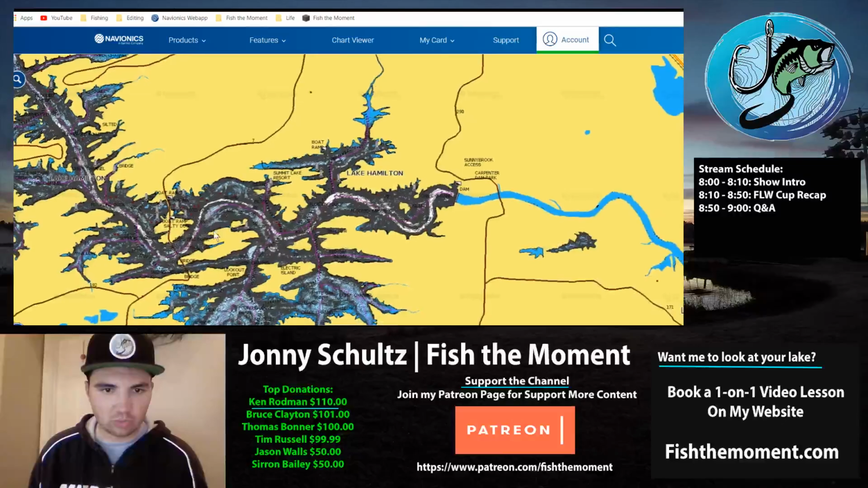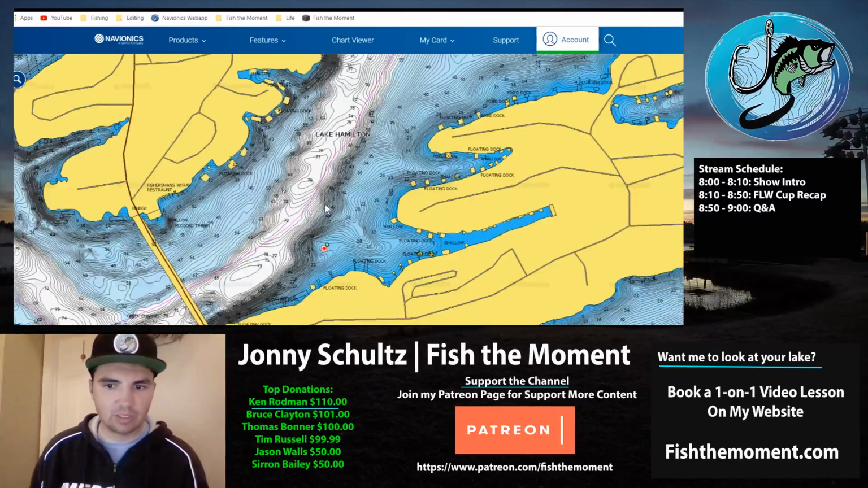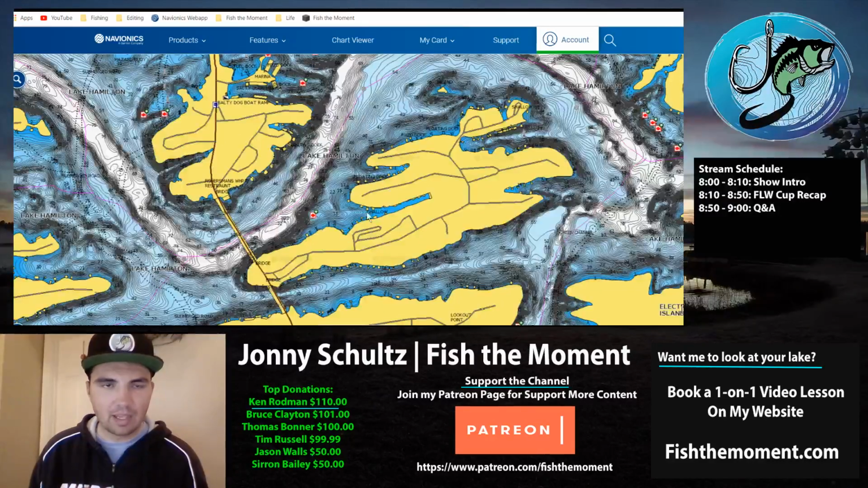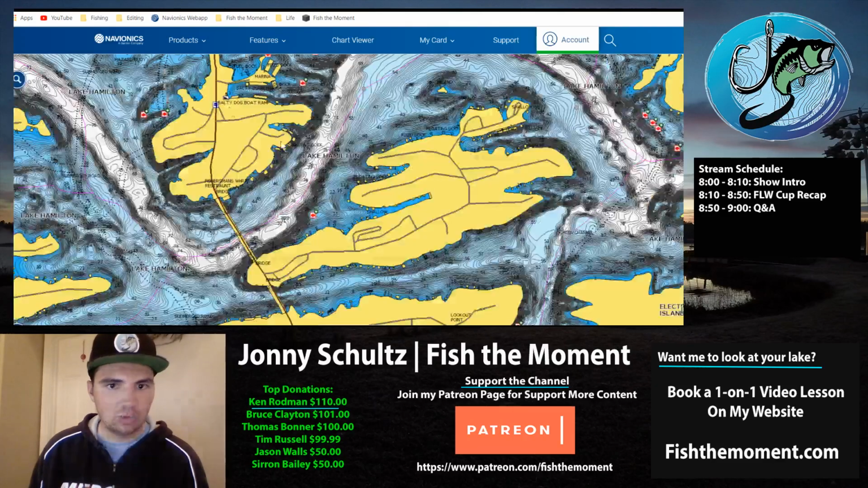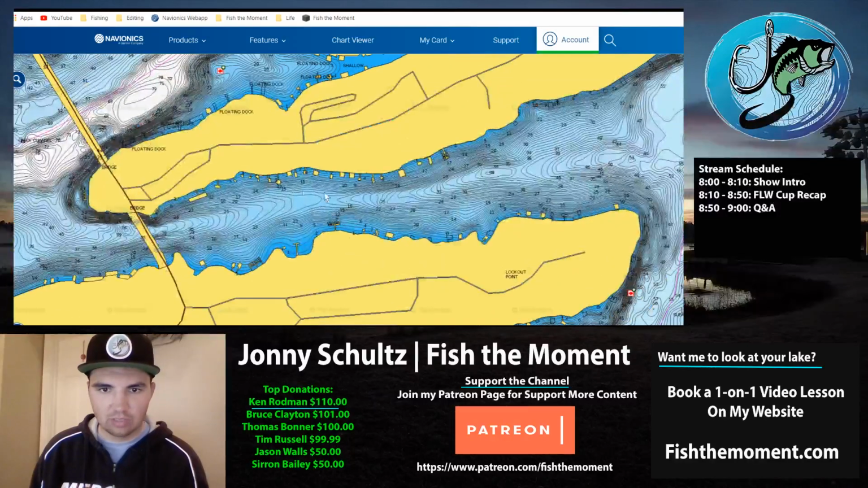And one of the guys who actually did really well in the tournament was just fishing brush piles in front of docks that were in these two canals, right here and right here. And who was that? That was actually Jeremy Lawyer. He was fishing a lot of brush piles just up and down these boat docks in here. Just doesn't look that special.